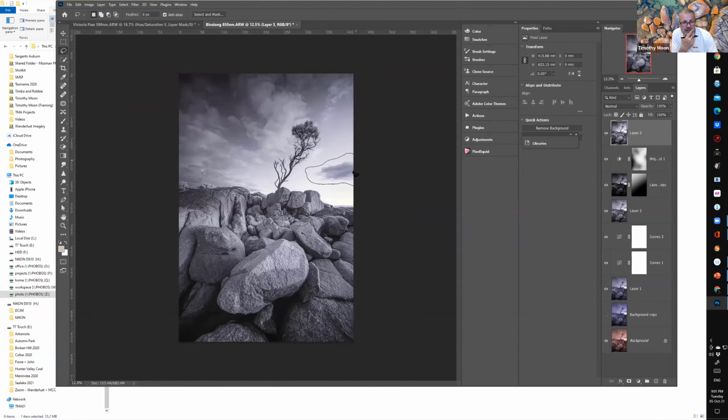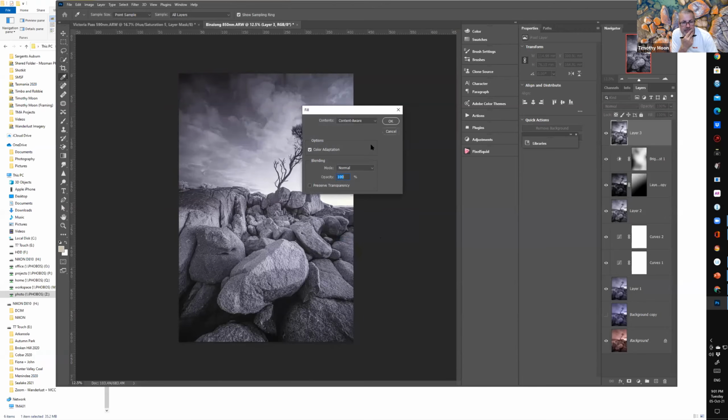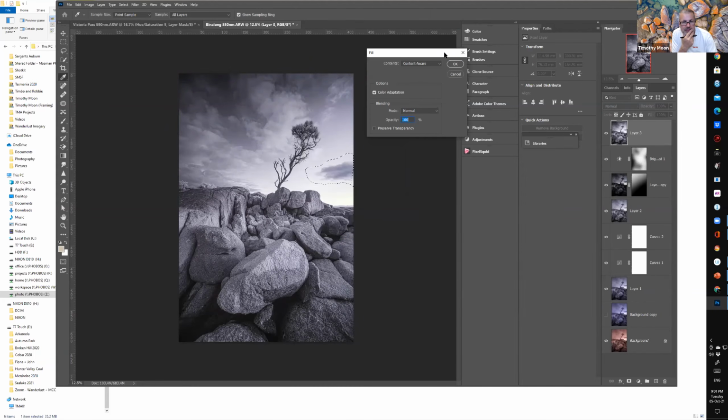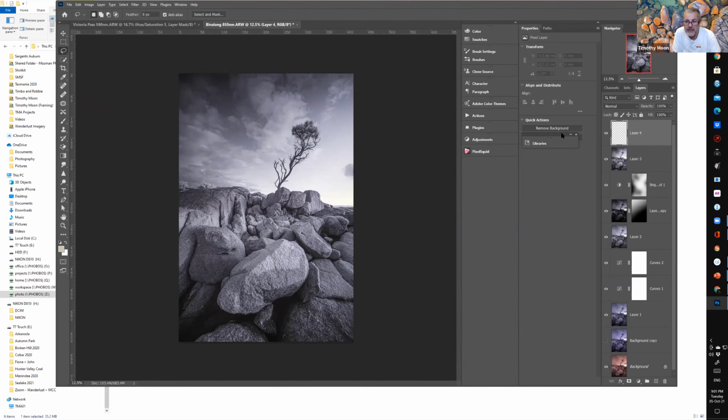So let's highlight it with the lasso tool. Oop, missed a bit. And then if I right click and go fill, content aware fill, it should hopefully pick the light layers around. Yeah, well, it hasn't done a bad job. Control D, it's got it to the point where I can get rid of it myself now.